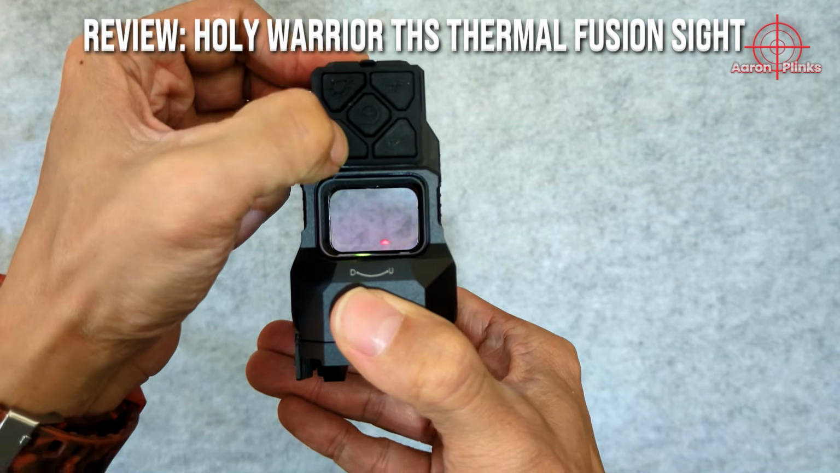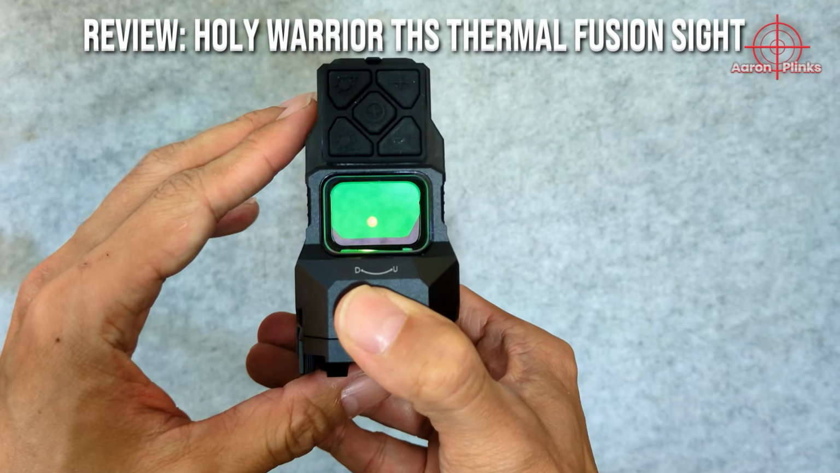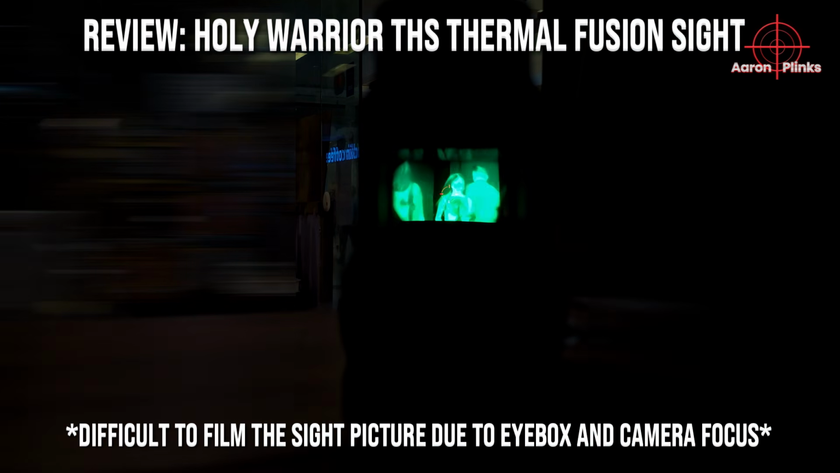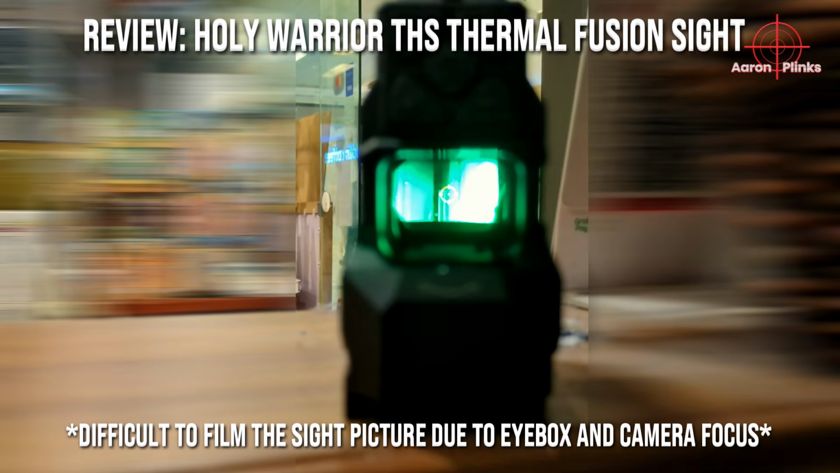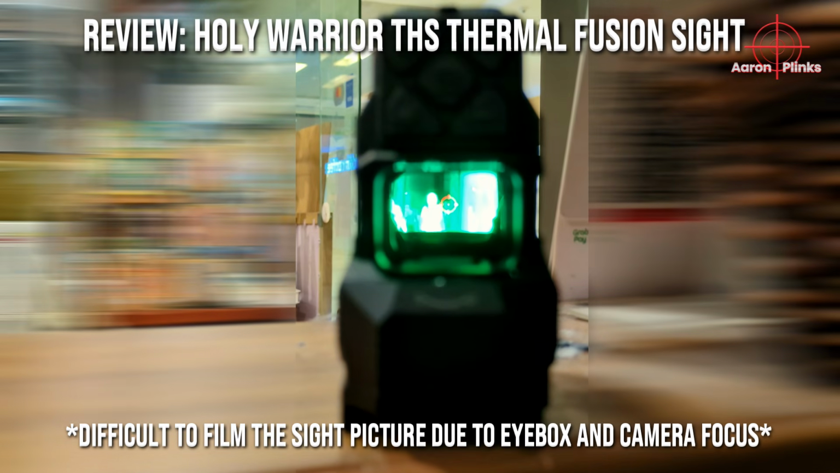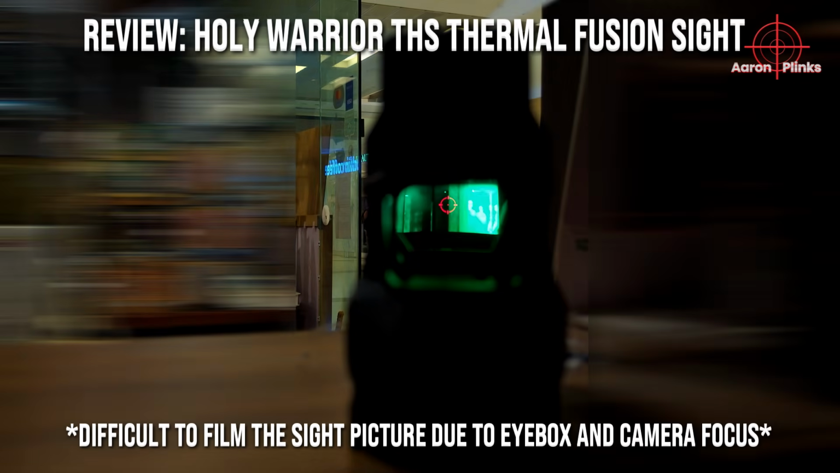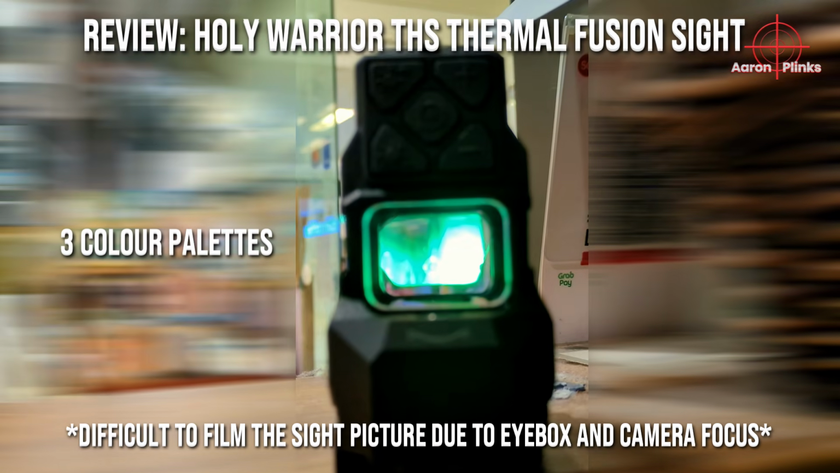Press and hold this button to switch the thermal on. Release the button after the green screen appears. Now the thermal effect is overlaid on the side picture. There is also a battery indicator on the top right corner of the screen. There are 3 selectable modes and the base color is green.